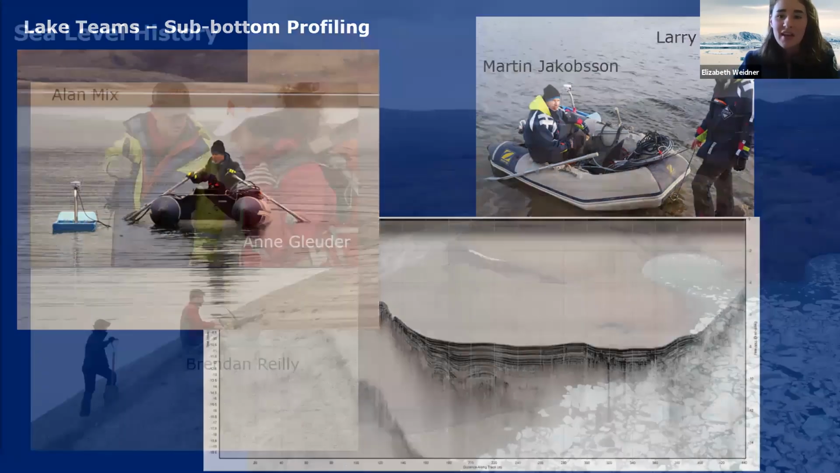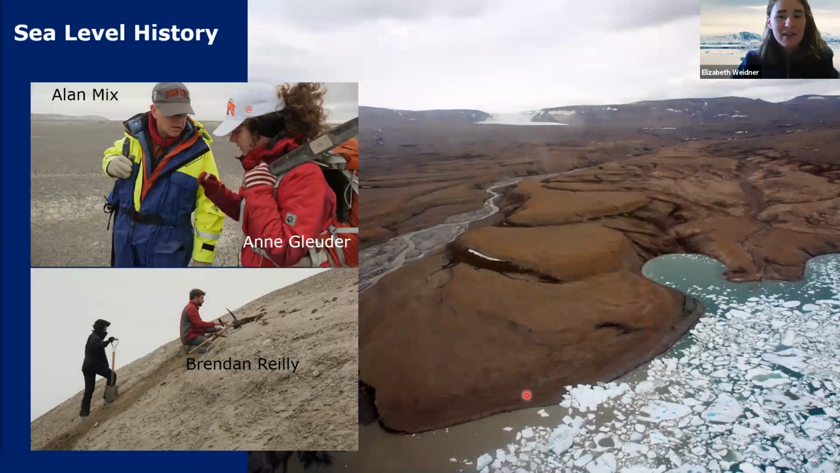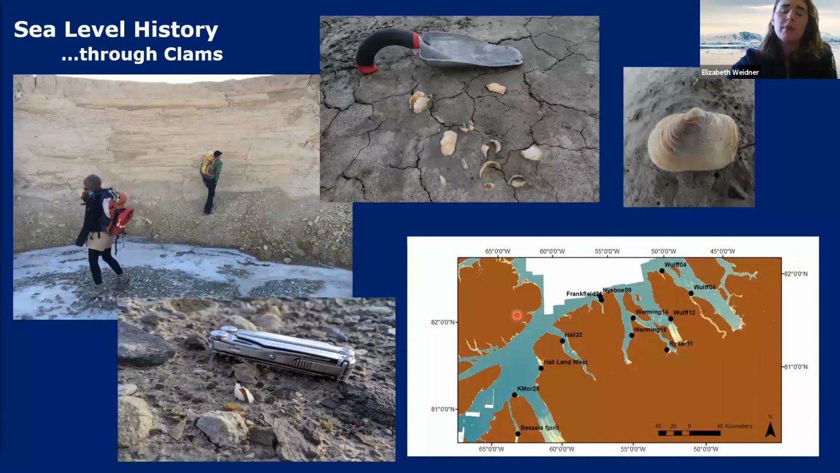And finally, there was the land team run by Dr. Alan Mix from OSU. This is his grad student, Anne, and his postdoc, Brendan, and they were studying sea level history, and they were documenting and dating former sea level high stands on the land surrounding Sherard Osborn Fjord and Petermann Fjord and the general vicinity. And they were doing this by finding identifiable, datable sources within the geological layers. So this mostly meant marine shells or driftwood or plants or bones.